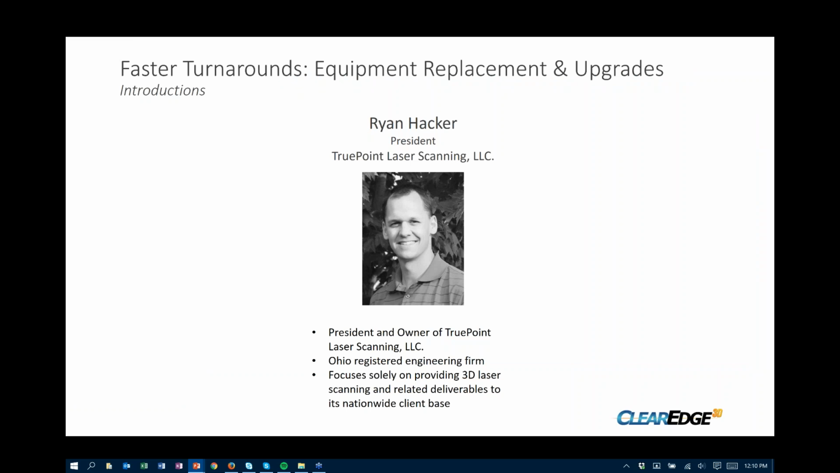Sure. I started TruePoint about 5 years ago. We are a sole provider of laser scanning services. However, we are technically a registered engineering firm in the state of Ohio. But as I mentioned, our sole focus is on the laser scanning side.